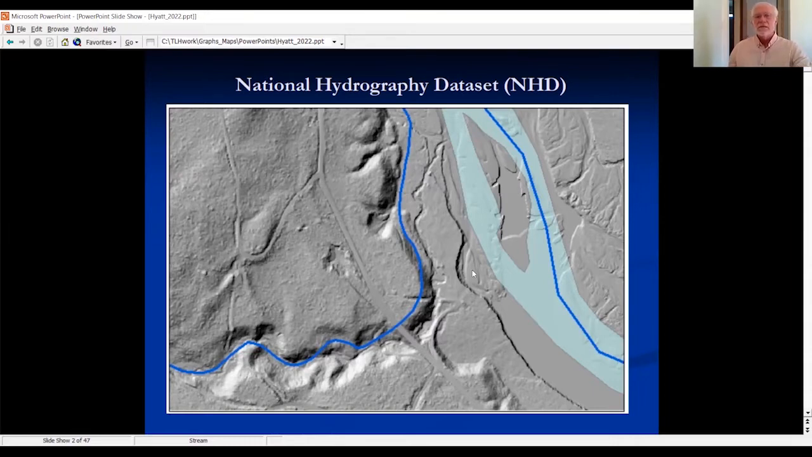So the first part of the effort was to come up with better hydrography, and that was a very long process. And that is its own presentation, and I'm going to skip over most of that in the interest of getting right down to the part about the trees.